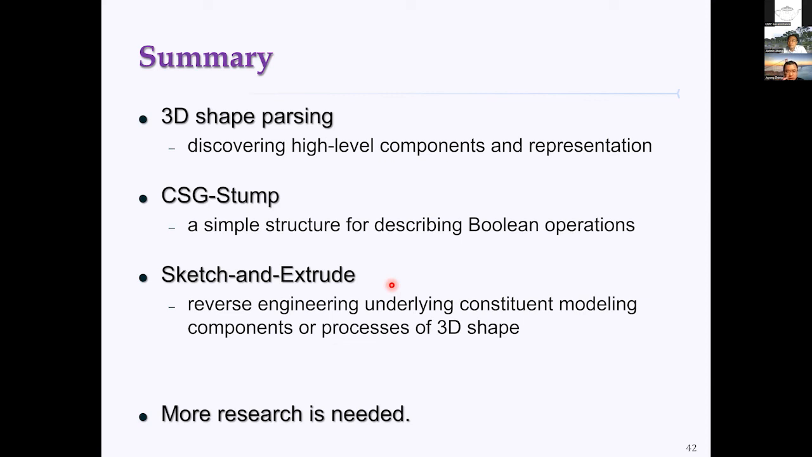So there are several questions. The first question is: in the first work, are the basic geometry elements fixed or not? If they are fixed, is it possible to learn the basic geometry elements in the CSG-Stump framework?